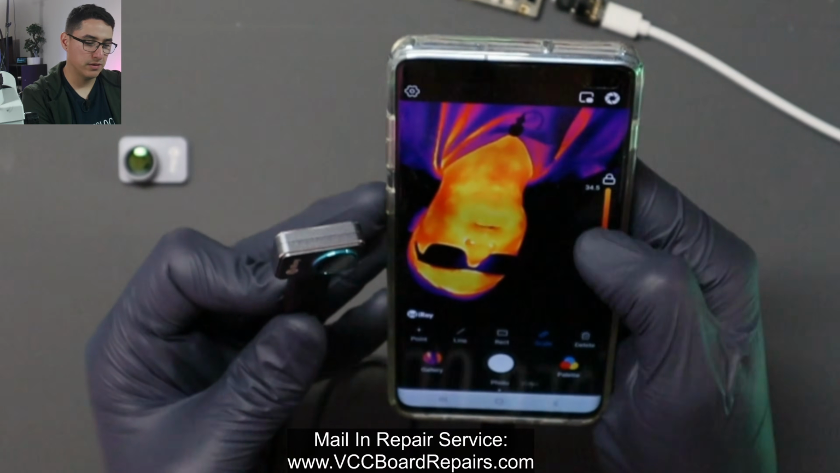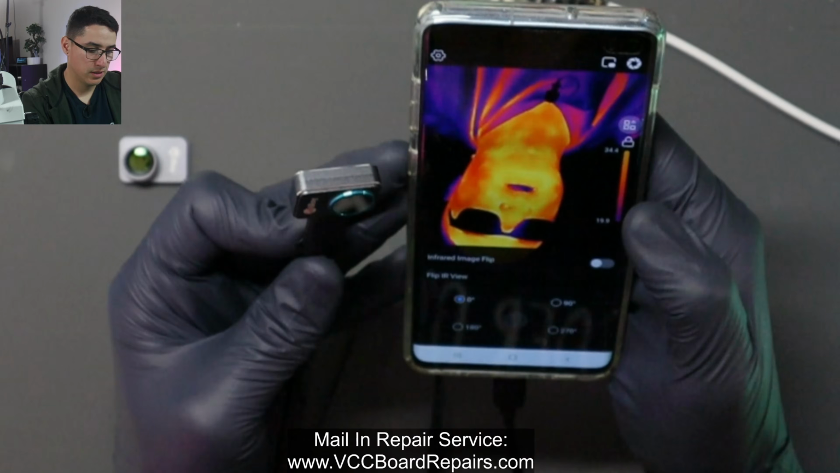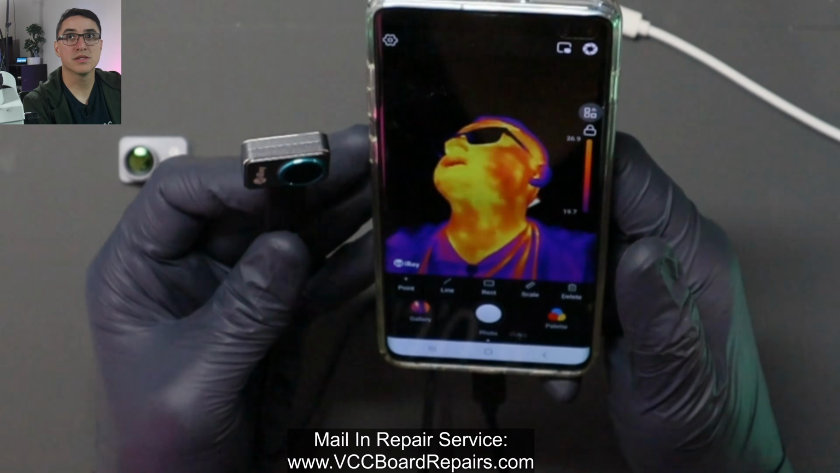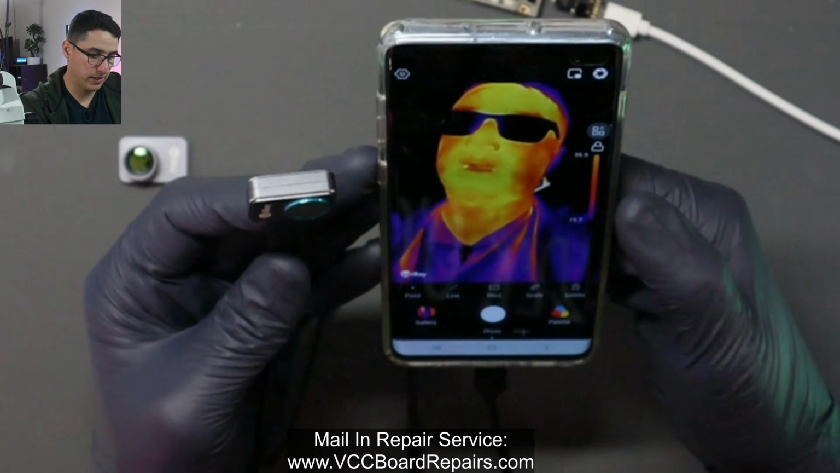Then there's a little floating button that you can click to change different modes. So if you want to flip this around, there you go. So this is much better. That's pretty cool. I don't think the Seek even has that.